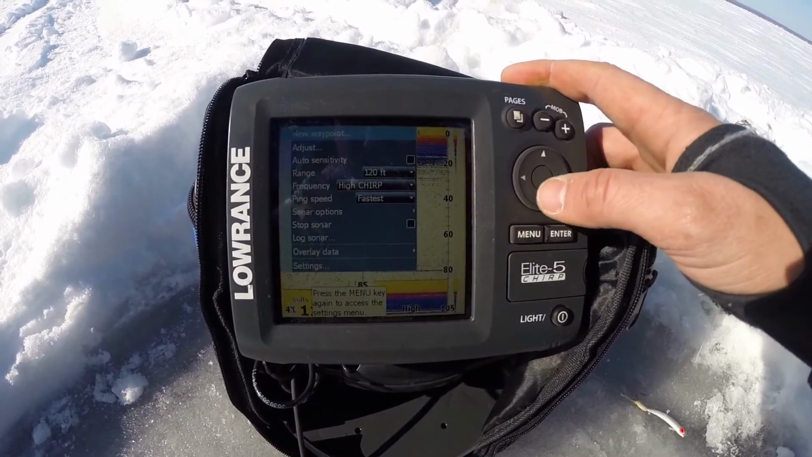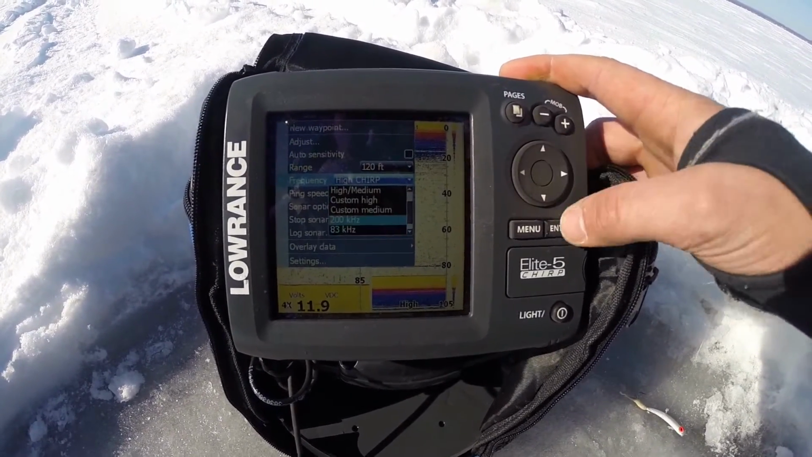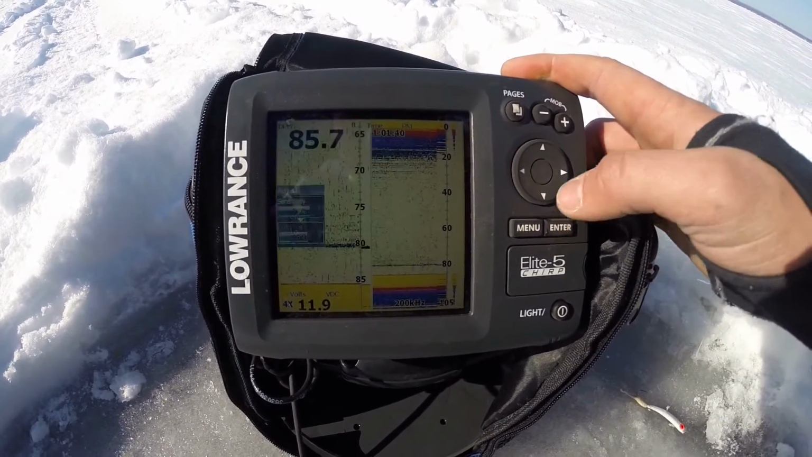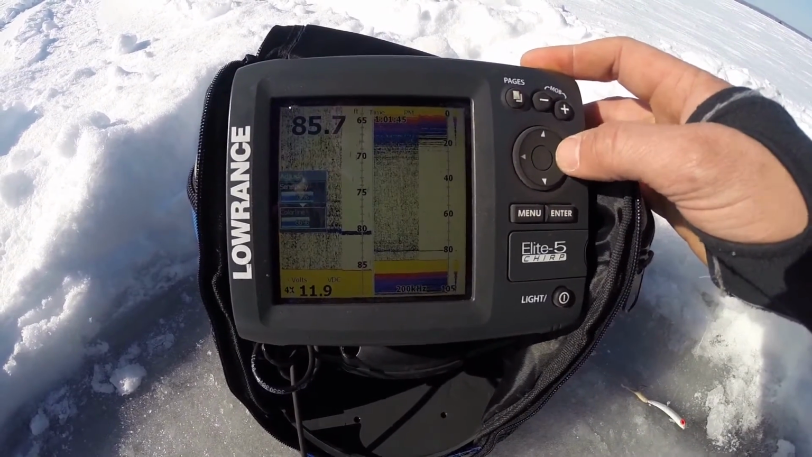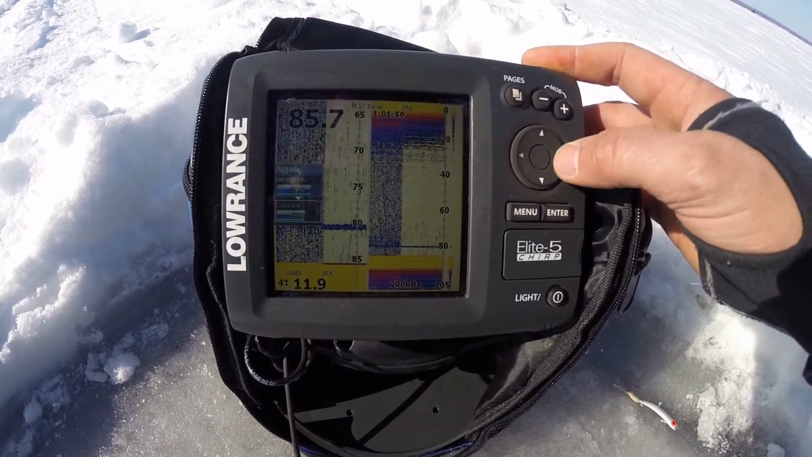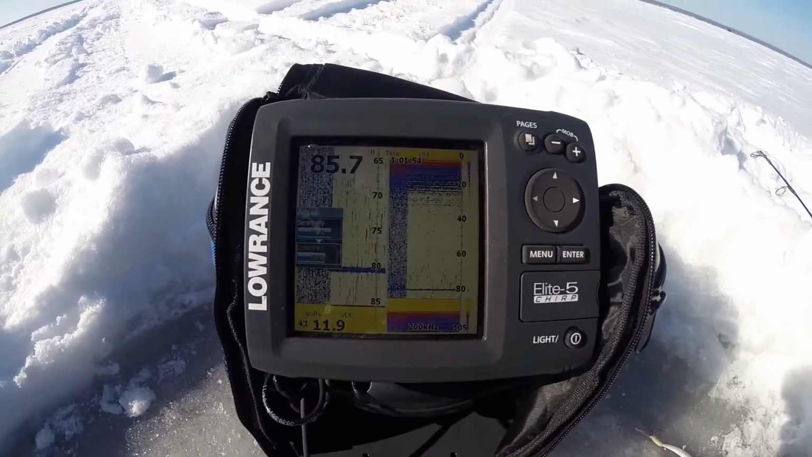And if I go in and change over to 200 kilohertz now, you can see right here's where it's switched, and now I have much better representation of my lure, and probably leave it right around there.